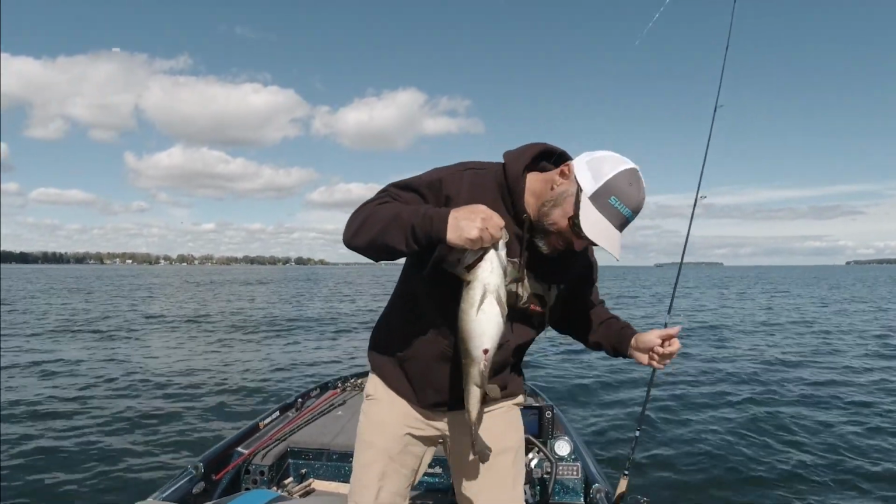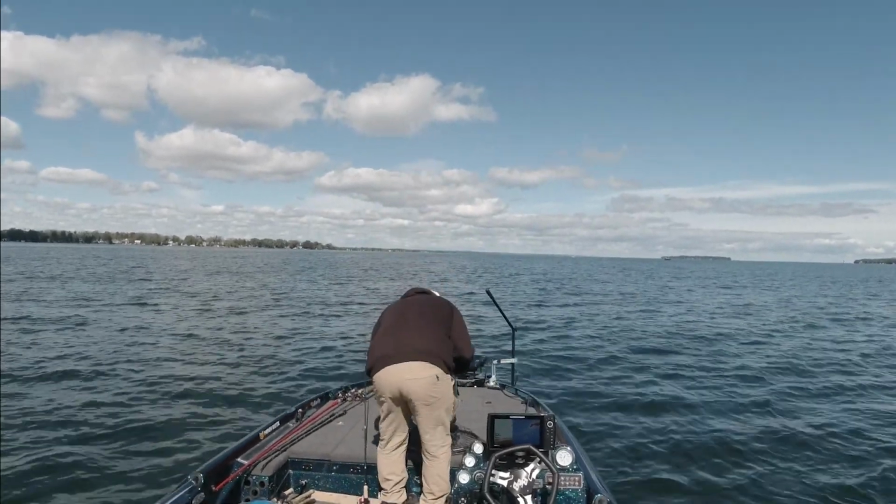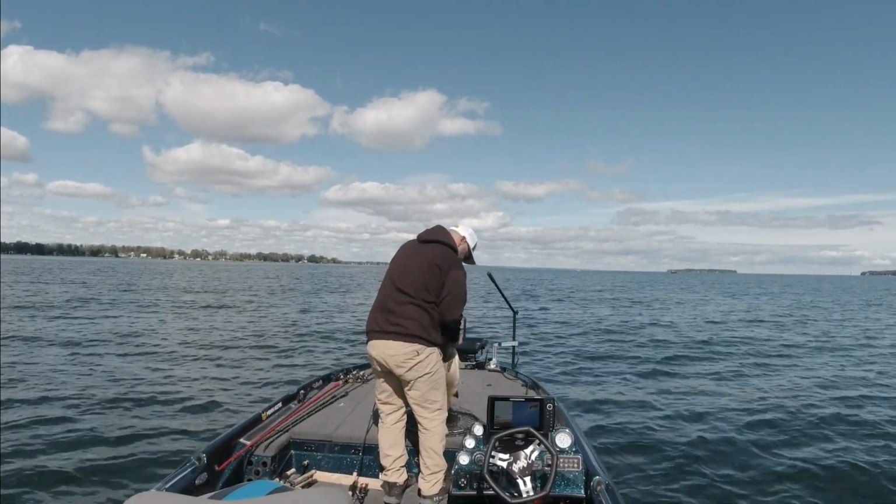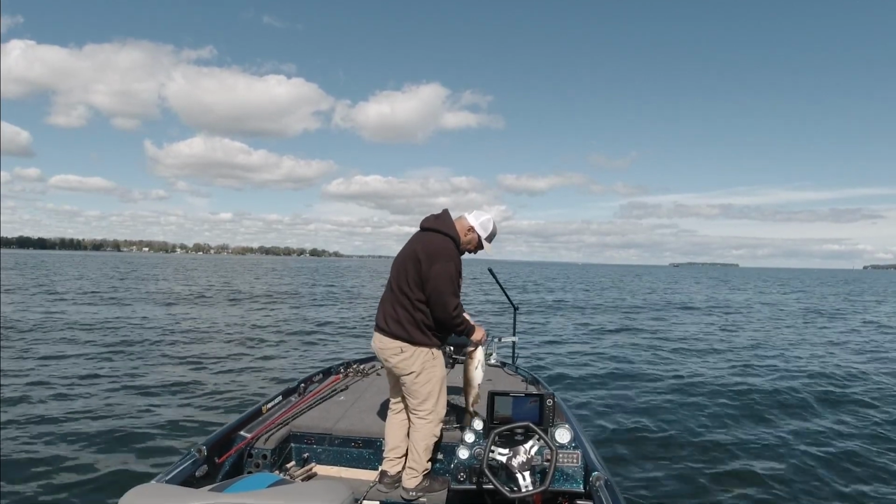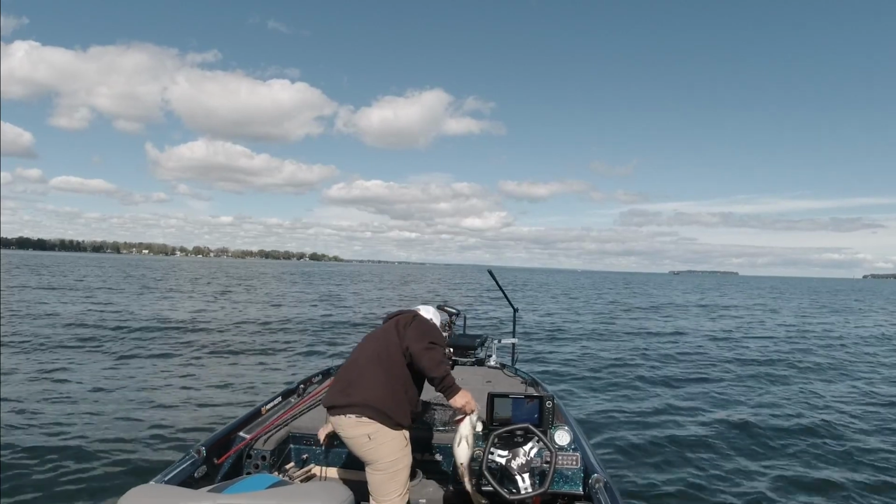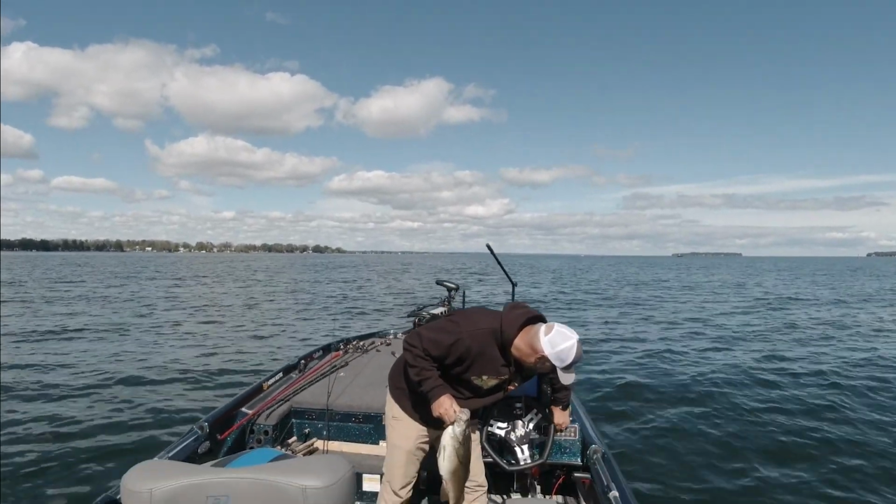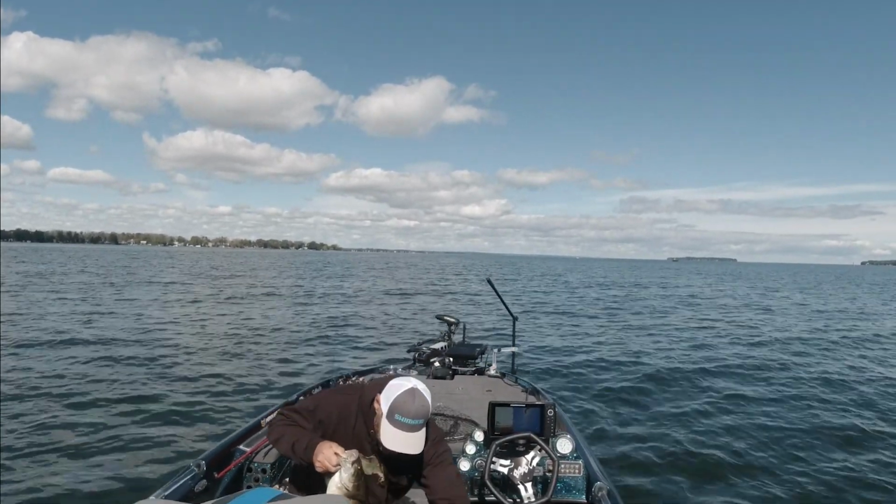Look at that. I gotta weigh this thing. That VMC Ned head, the Ned Rig Jig, he was not getting off. Right in the roof of the mouth. Holy jeez. Let me throw him in the live well for now. And this is the result.